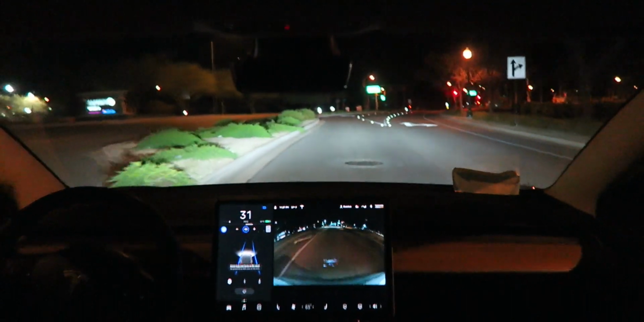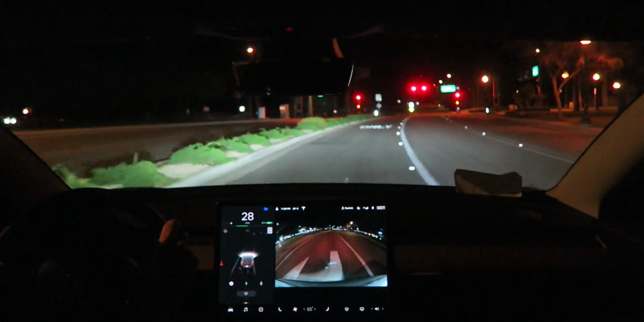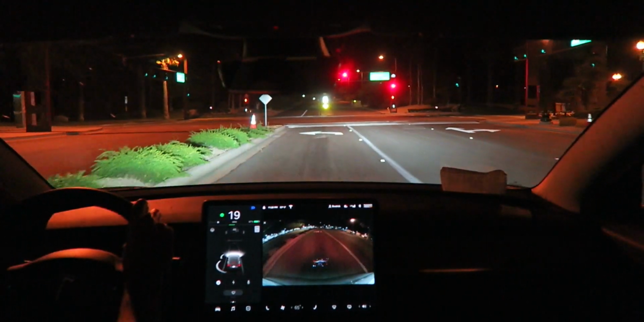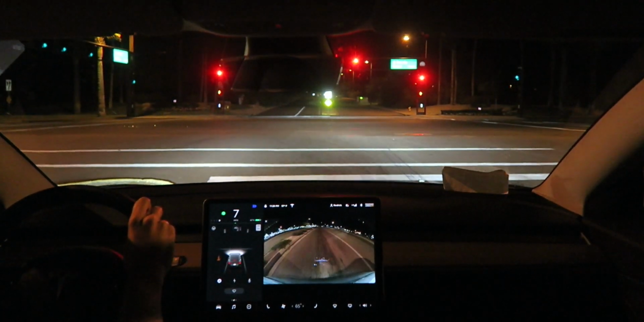Alright, so speed limit's 35. And do I need to turn? Yeah, I am turning here. I'm not sure where I am, but I think I'm supposed to turn here. That's why I got confused back there. I thought I was supposed to go that way.